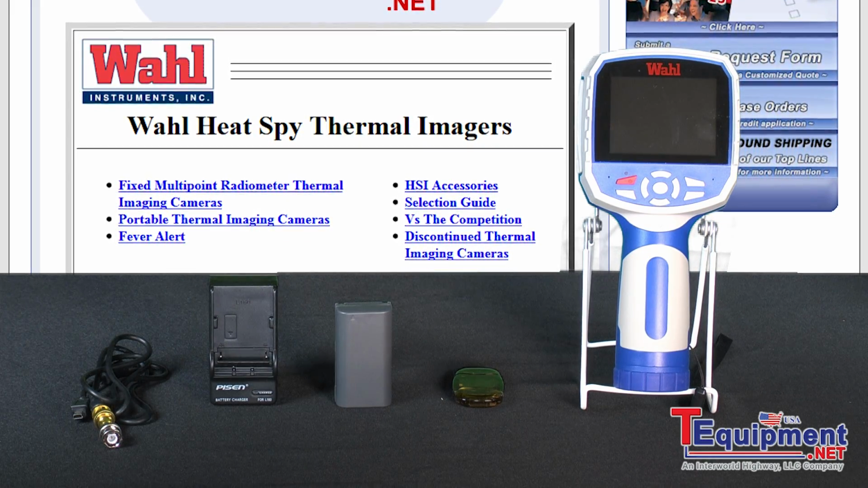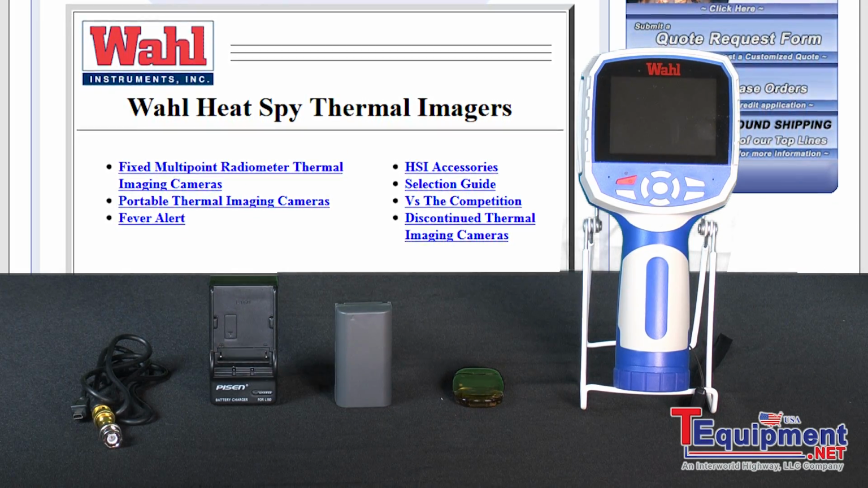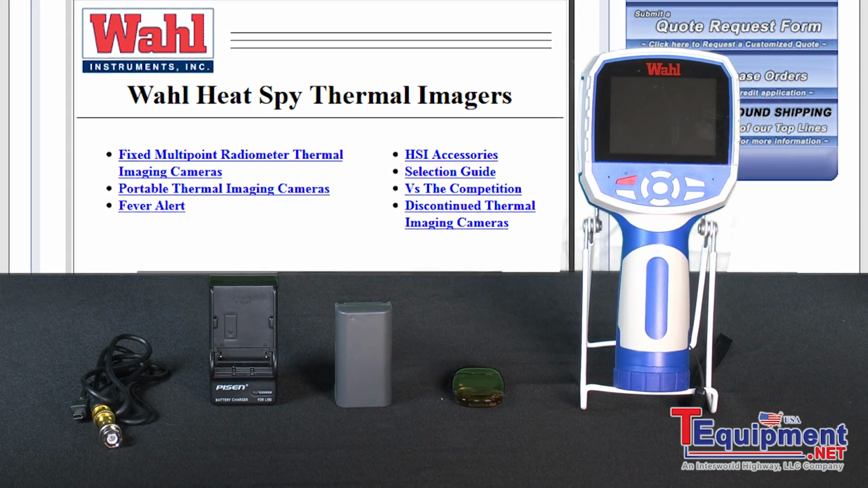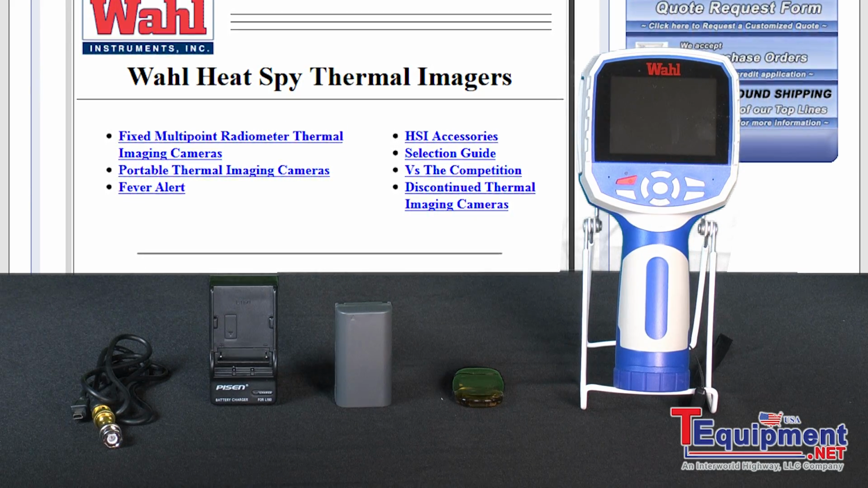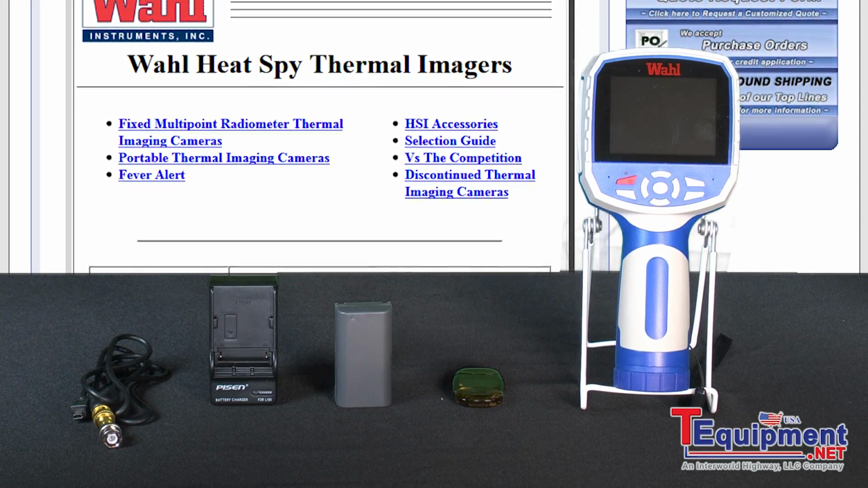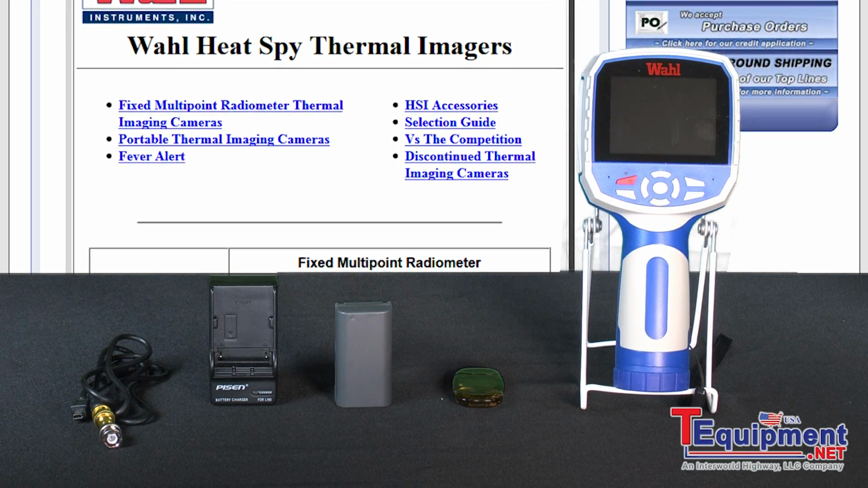The Wahl Detector has a 9 Hz and a 30 Hz frame rate. The 30 Hz frame rate for both our detector and our inspector is sold domestically in the US and Canada. The 9 Hz is sold internationally. So we have a fully functional digital and thermal picture with ability to save it to an SD card in our inspector model. And that's something that can be upgraded by firmware in the field.